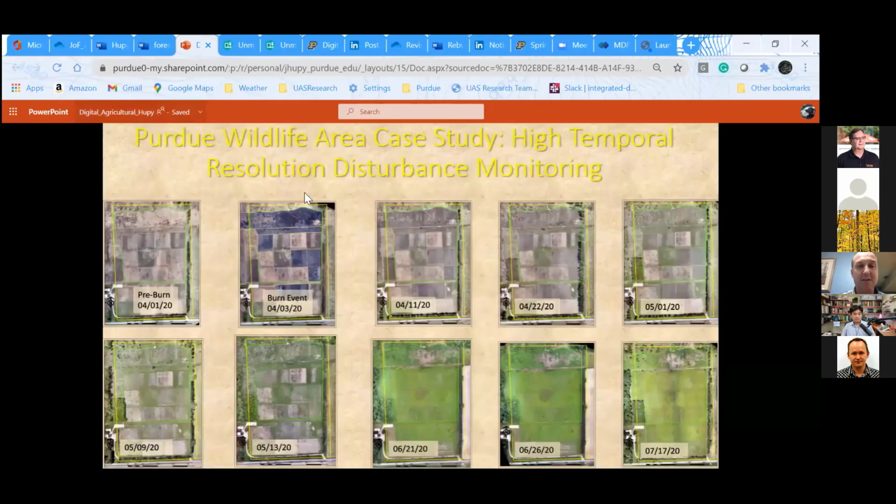And finally, this is a temporal series. One of the things I was talking about before was how you can have a temporal series of data surveys. In this case, we were able to take advantage of the high temporal abilities and the high spatial resolution abilities of this sensor.